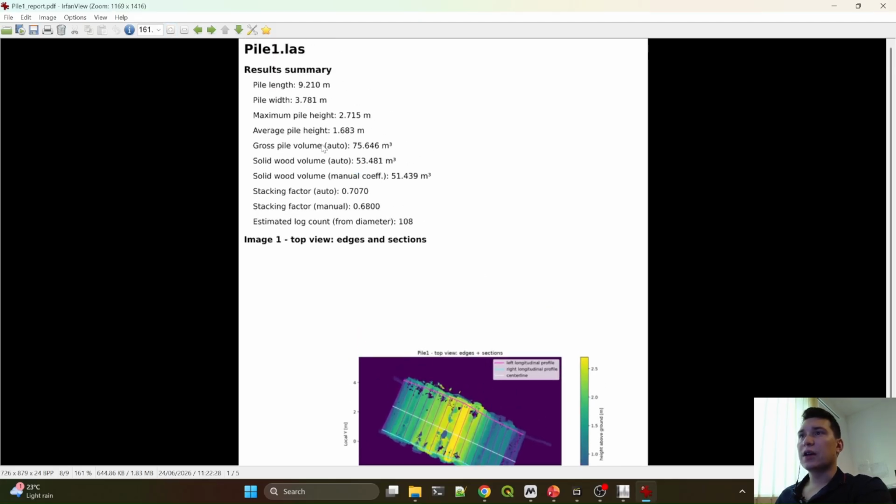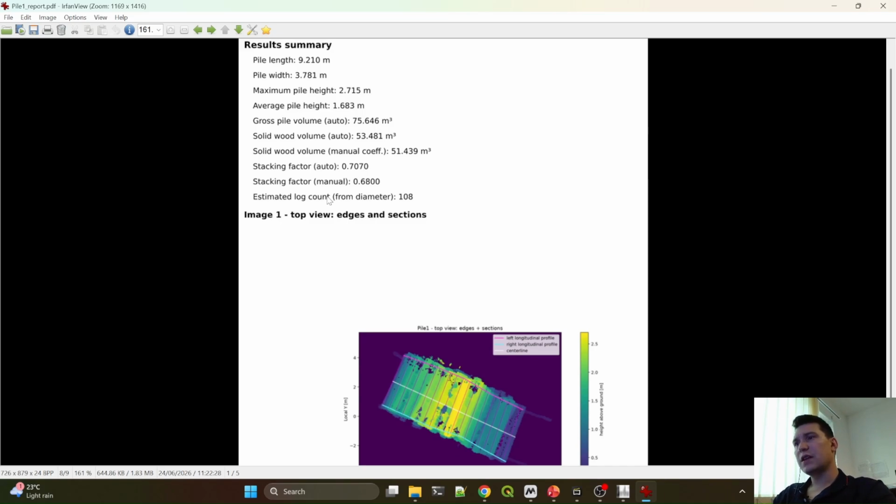Now we have a much better result, but the stacking factor remained the same, which is our main focus because we wanted to calculate the stacking factor automatically. This is really important: no matter how the lines are drawn, the stacking factor should be the same because the empty spaces in the wood don't change. So this is really important to be the same.